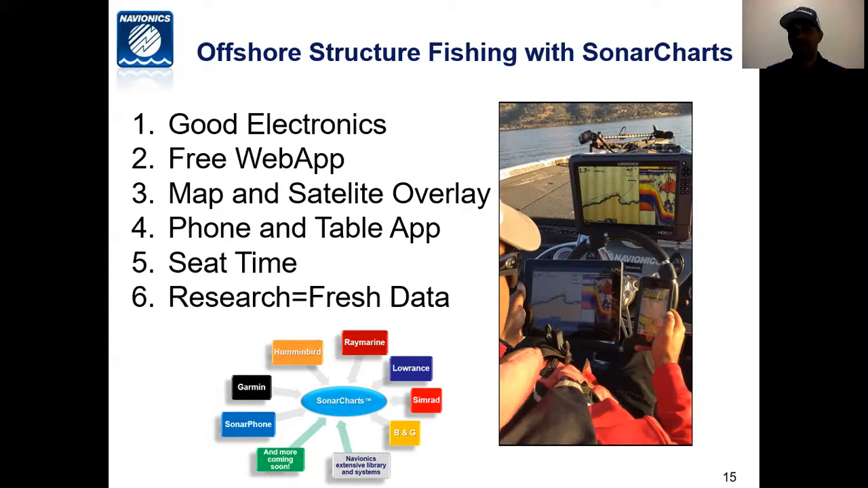Again, the phone and tablet app allow me to do this research without having to be in my boat. It used to be if you wanted to study a map, you either had to have a paper map or you had to take your fish finder in the house and play with your mapping software that way. But nowadays you can sync the data on your tablet and your phone with your fish finder, particularly using the Navionics app. At the end of the day, nothing beats seat time in order to do your research and get the freshest data on whatever lake.